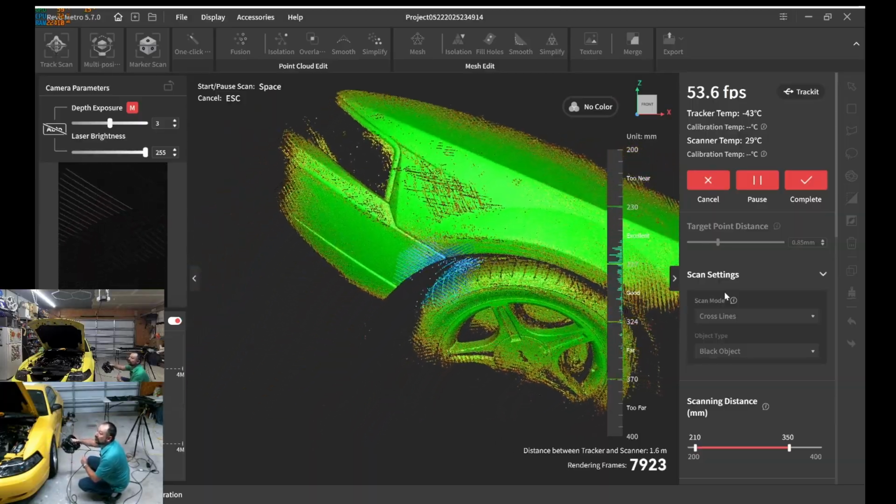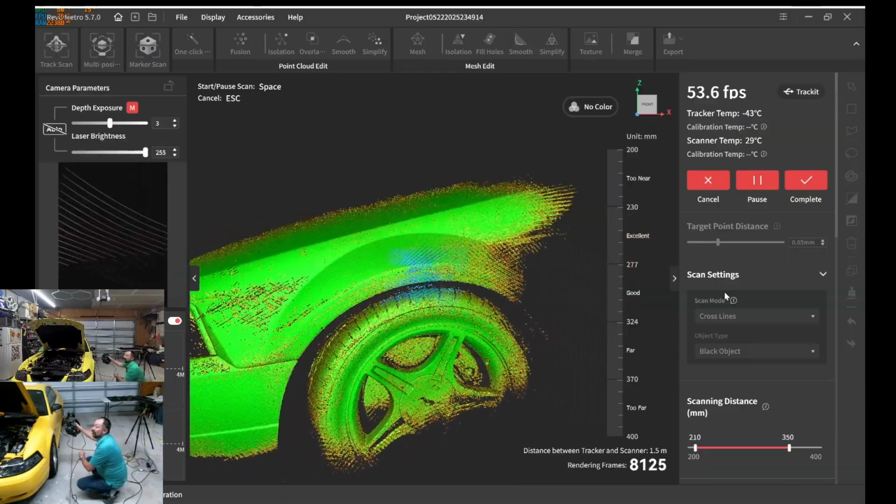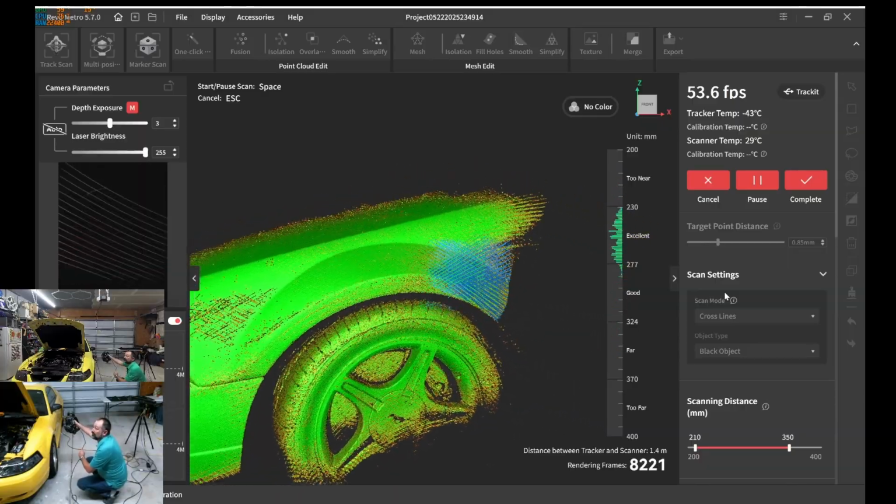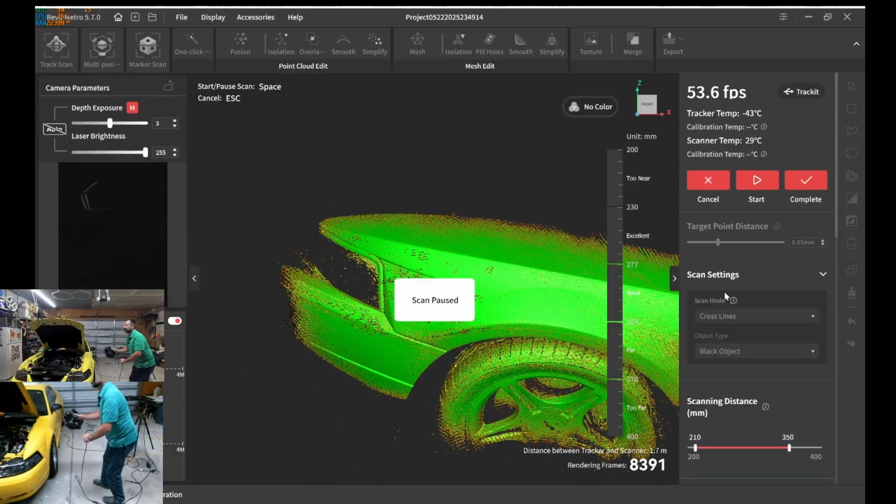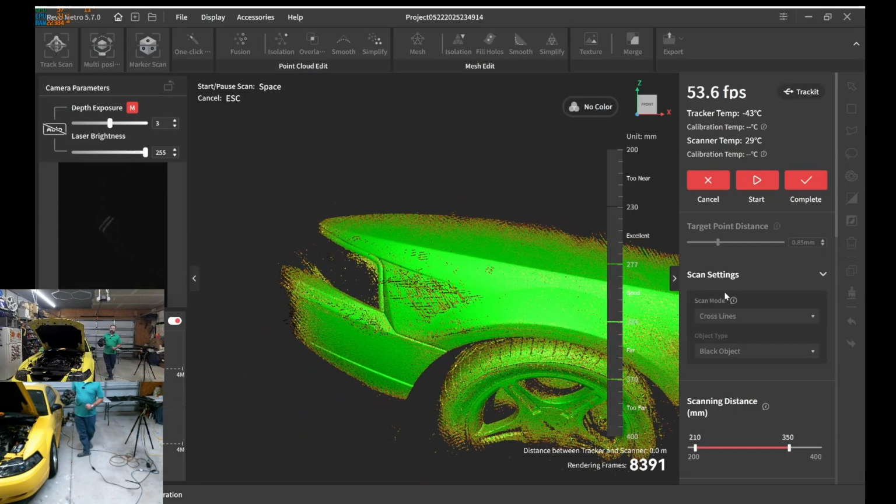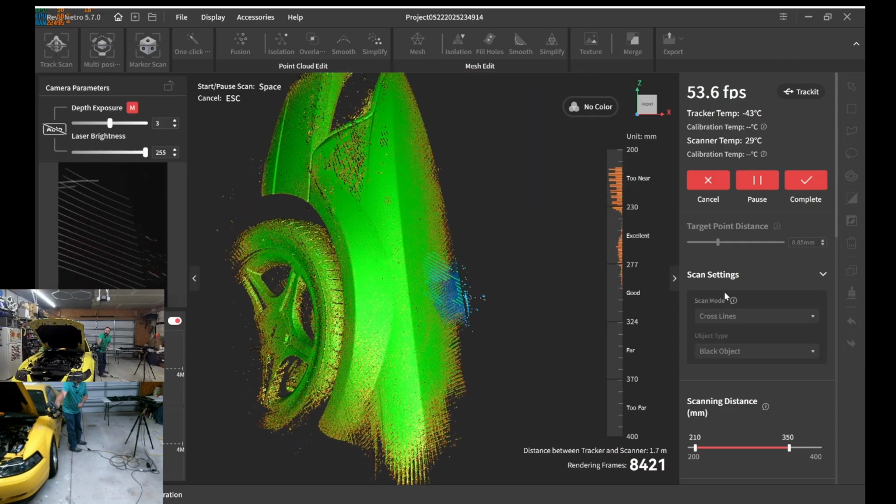Again, we're targeting the fender, but I'm just showing me scan a vehicle. But most people that are going to be buying this are going to be trying to scan a car with it. I'm going to pause it. I'm going to show that I can pick up quite easily. Okay, so there you go.